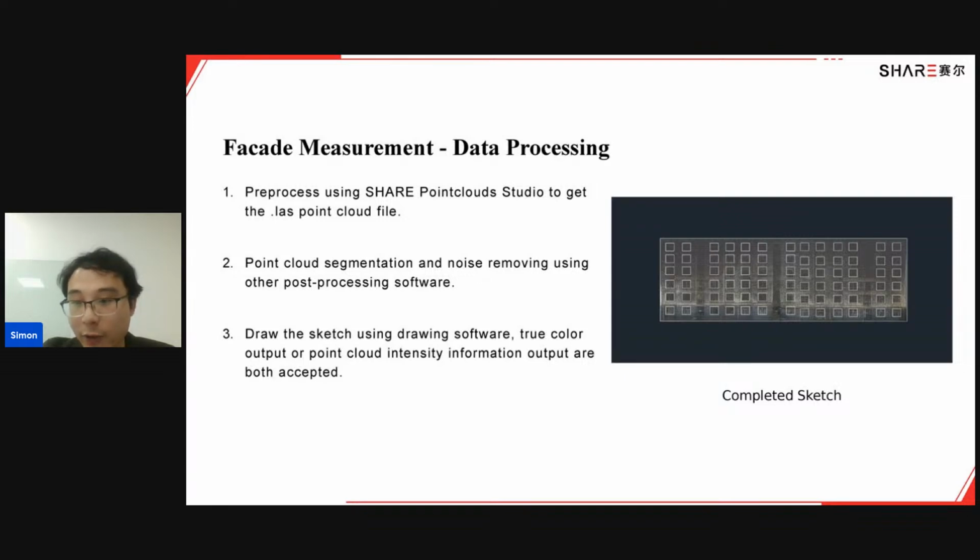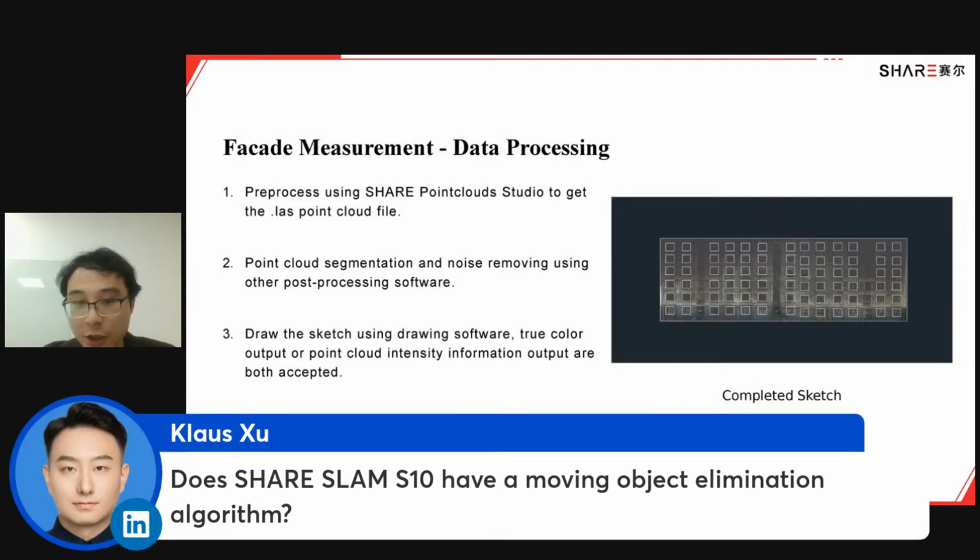And yes, thank you for your precious questions. Does the SLAM S10 have a moving object elimination algorithm? The answer is yes.